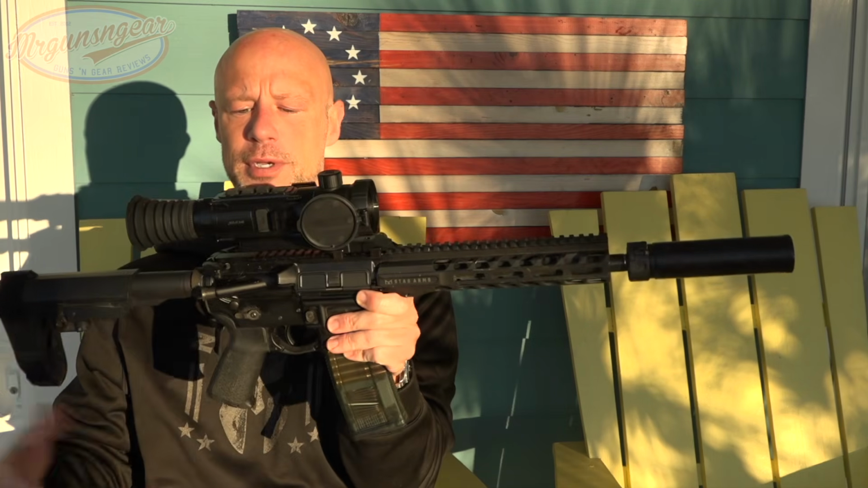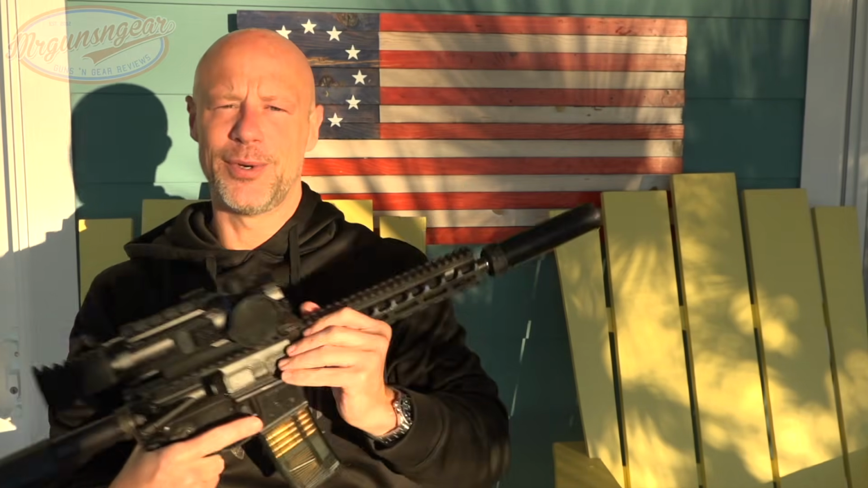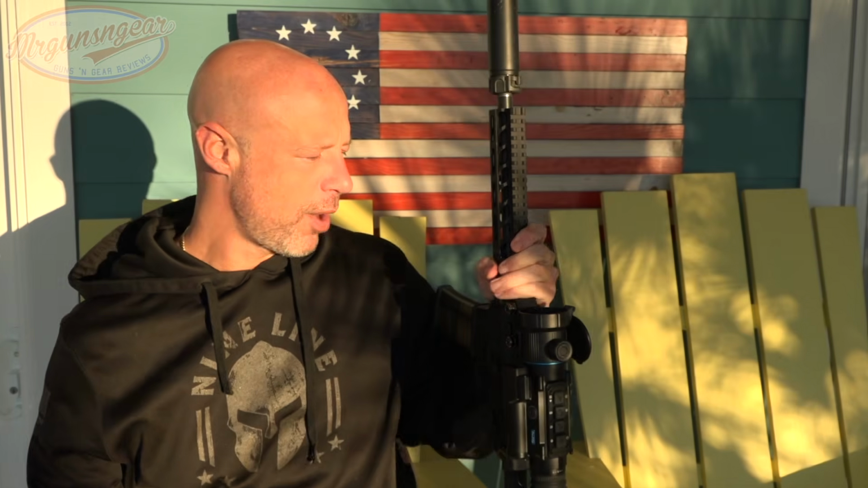But it's very comfortable for most people who are used to firing with the AR-15 or AKs or any of the modern standard rifles out there. It's going to be very comfortable in terms of head position, so we do dig that.